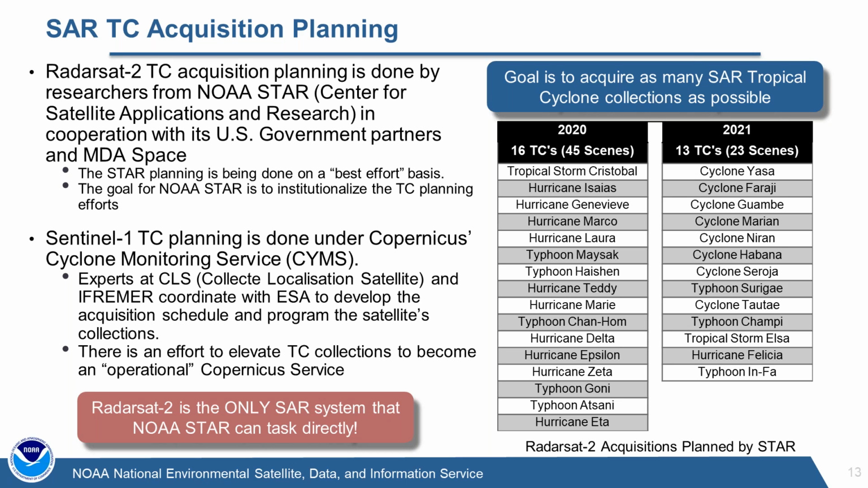Then this year we started early. We started in December of 2020 chasing Southern Hemisphere storms. To date, we've gotten 13 cyclones, collecting approximately 23 scenes over approximately 19 dates. Those are the ones we have actively programmed and been able to acquire to support the work here.